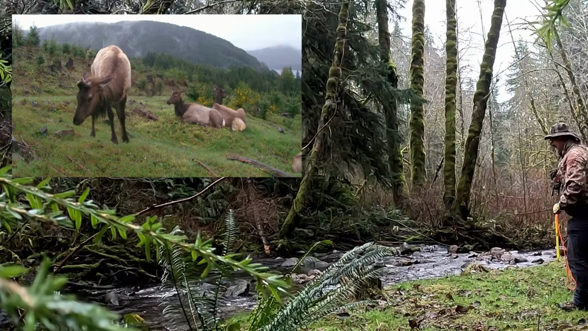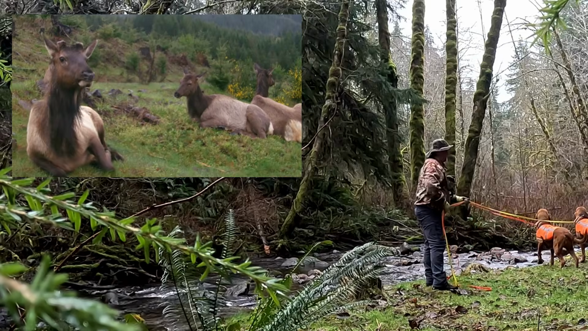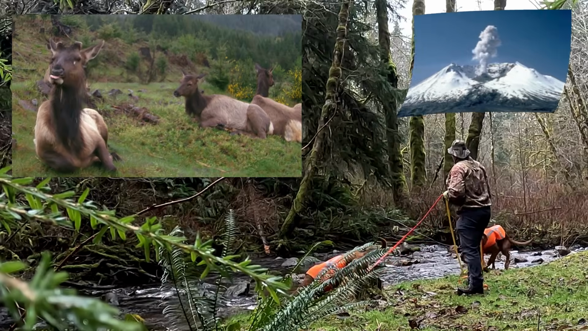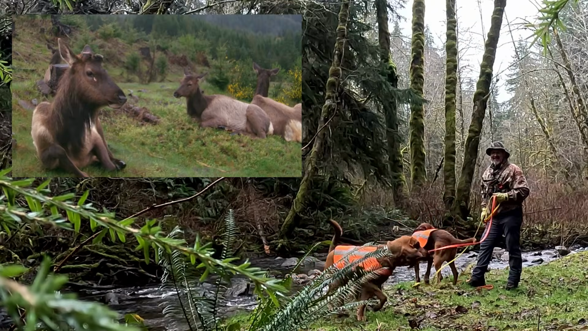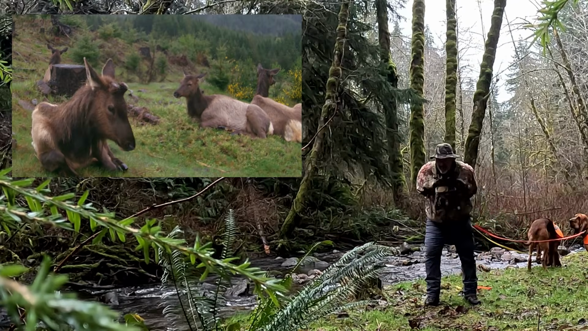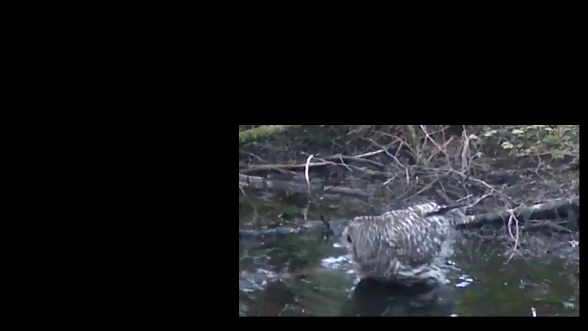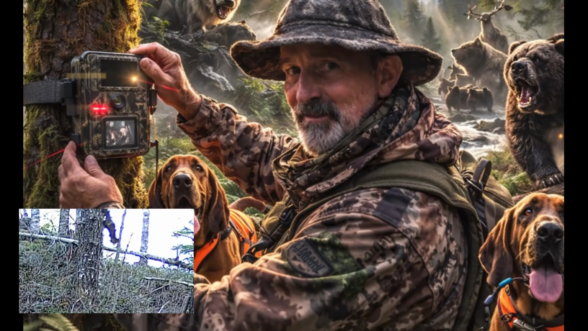The Gifford Pinchot is a landscape of volcanic ridges, old-growth forests, alpine meadows, and roaring rivers, all in the shadow of Mt St Helens. This forest is part of the Cascade Range ecosystem, meaning you're stepping into prime habitat for Roosevelt elk, black-tailed deer, black bears, cougars, coyotes, bobcats, and a wide variety of owls and woodpeckers. And yes, even the occasional cryptid has passed through these mountains, and we've seen them.